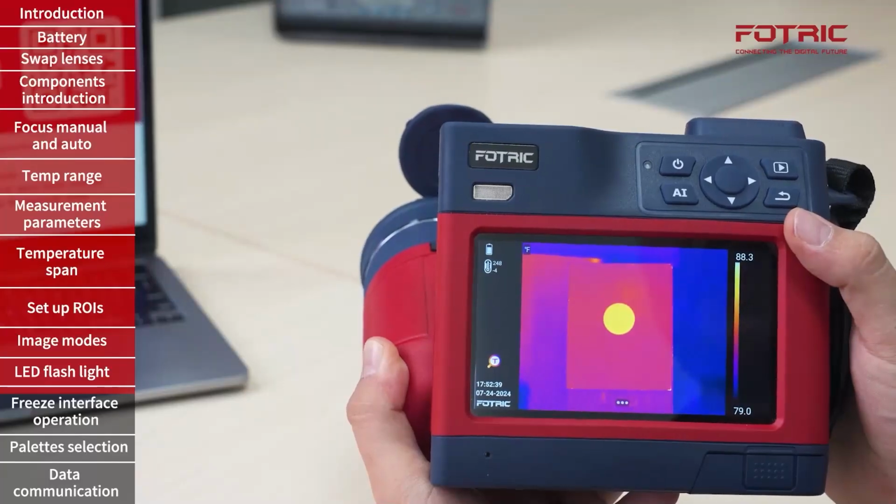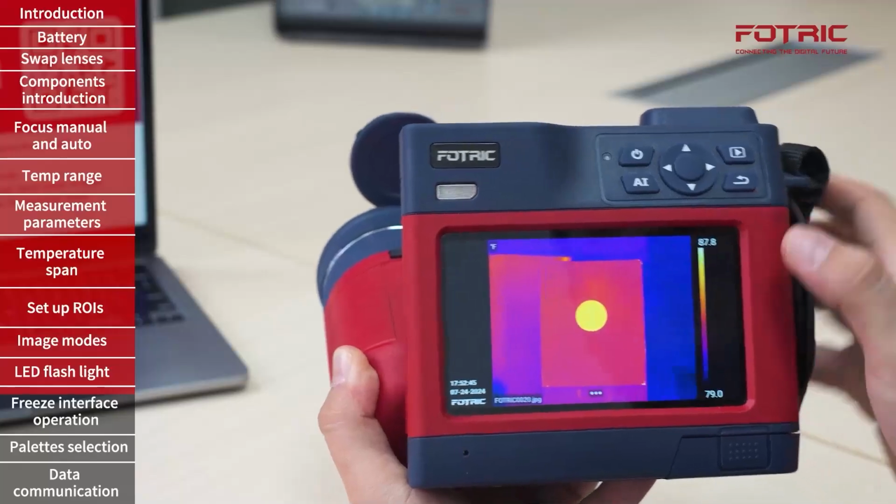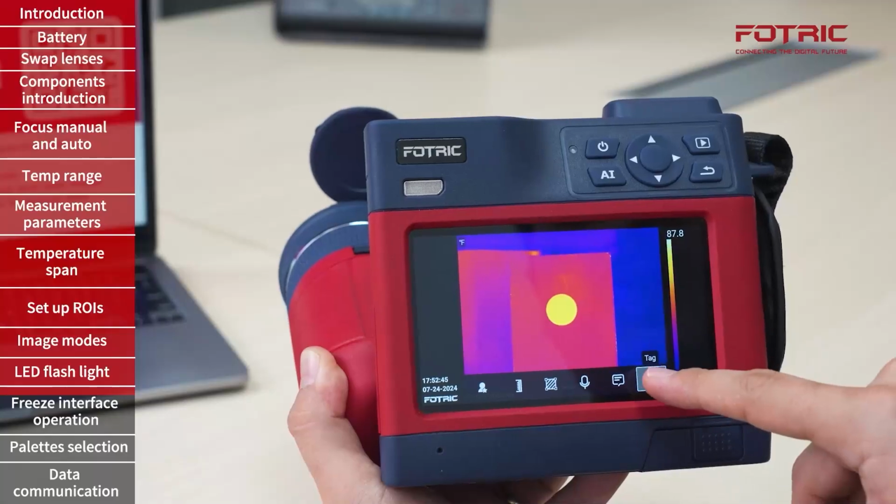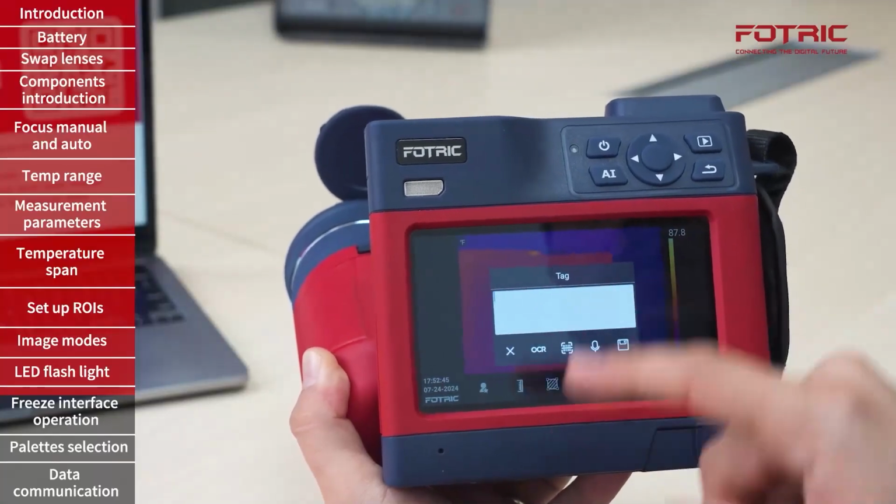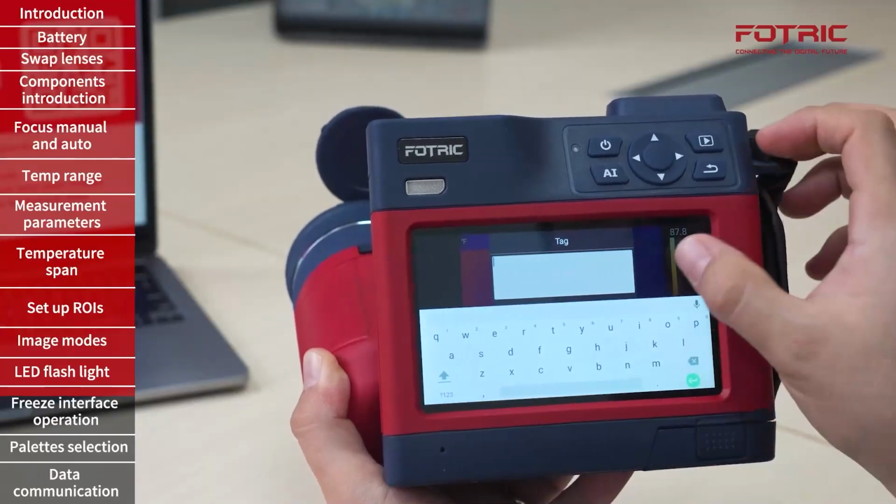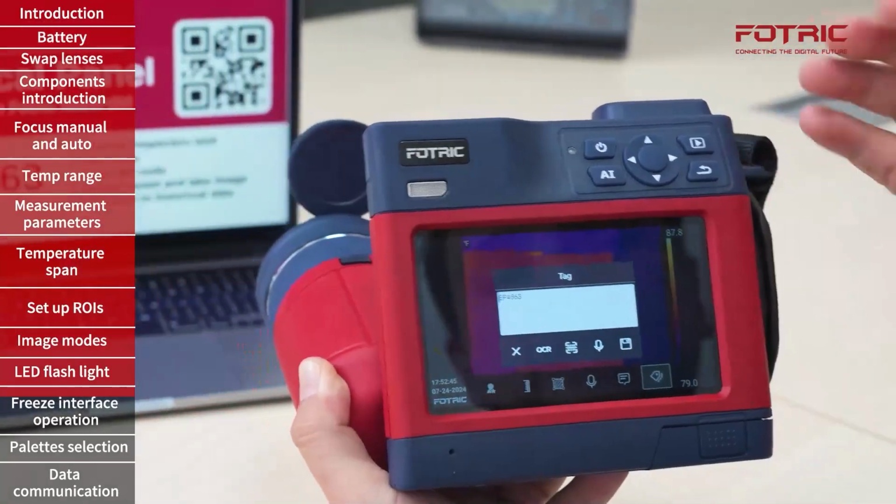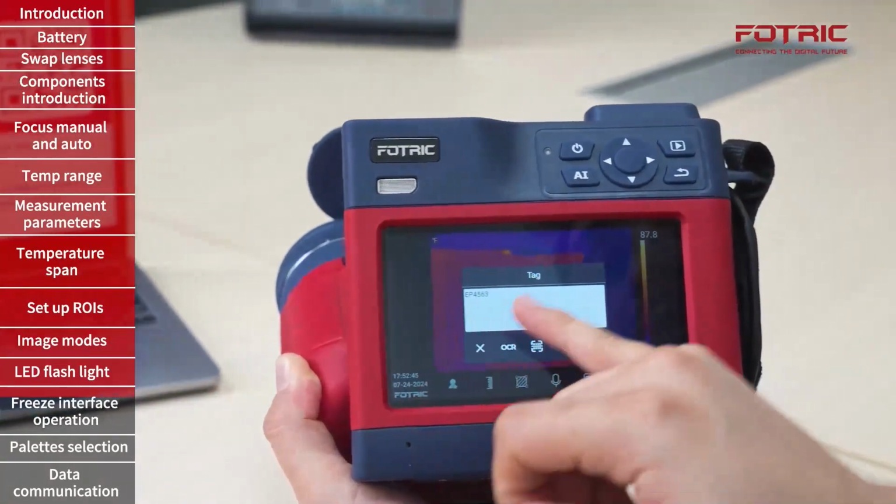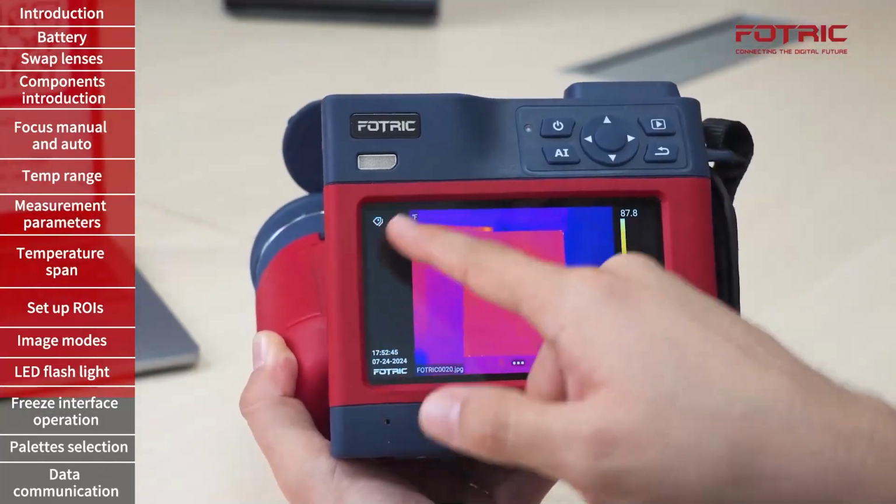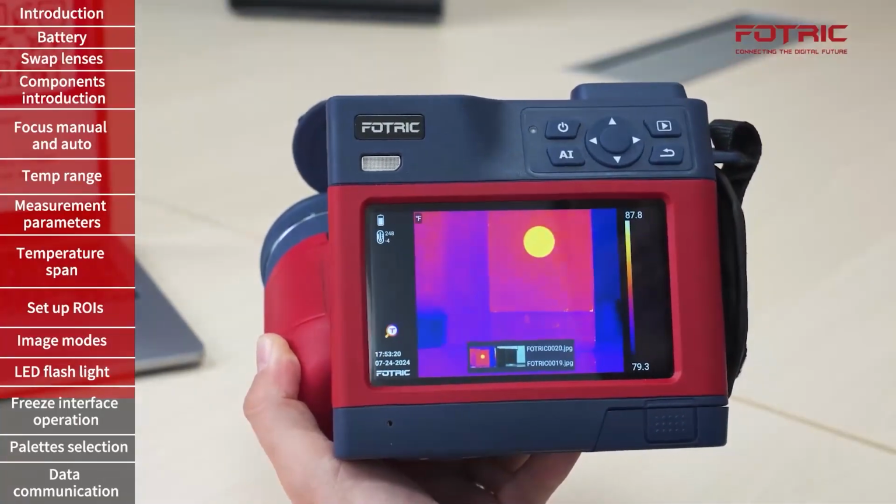Another application of the digital camera is to provide additional information to my thermal pictures. Let's say that I capture this image and I want to add a tag that I can use to filter. There are different options. Right now I'm going to open tags. A tag can be input manually by using the onboard keyboard, or I can also use a QR code scanner. By directing it at a given QR code on the equipment, the camera will capture the information in the QR code, which I can now save and use as a way to mark my image. All I have to do is press once more to save that image.